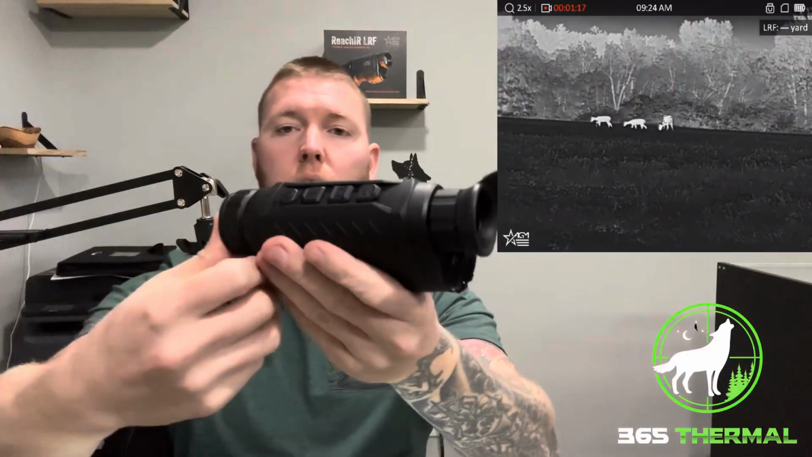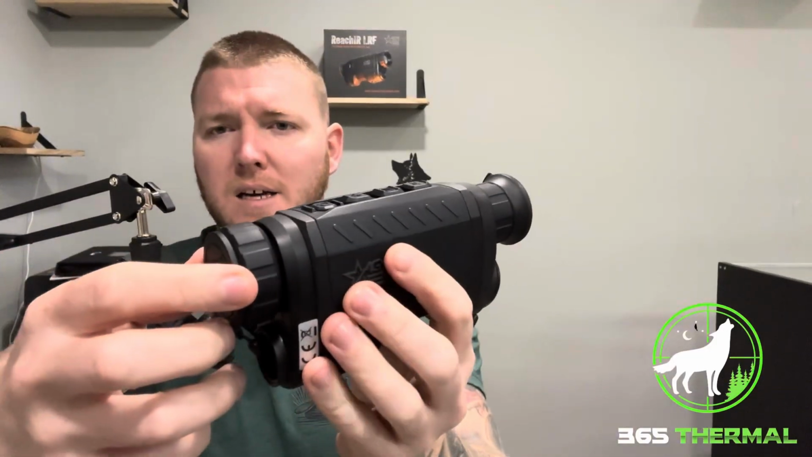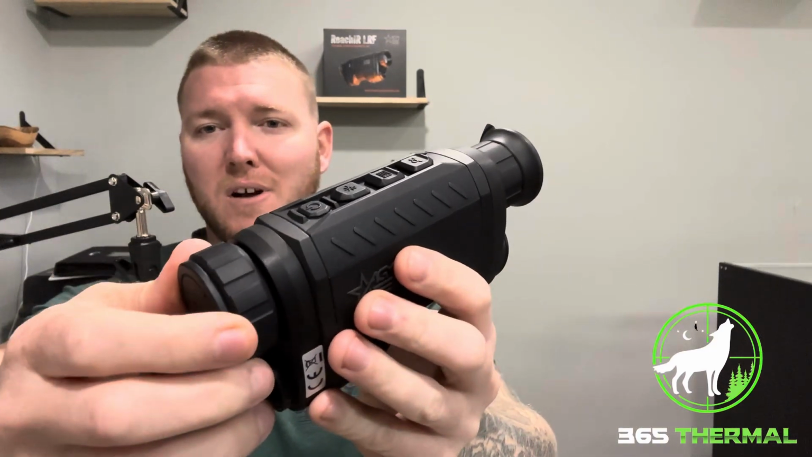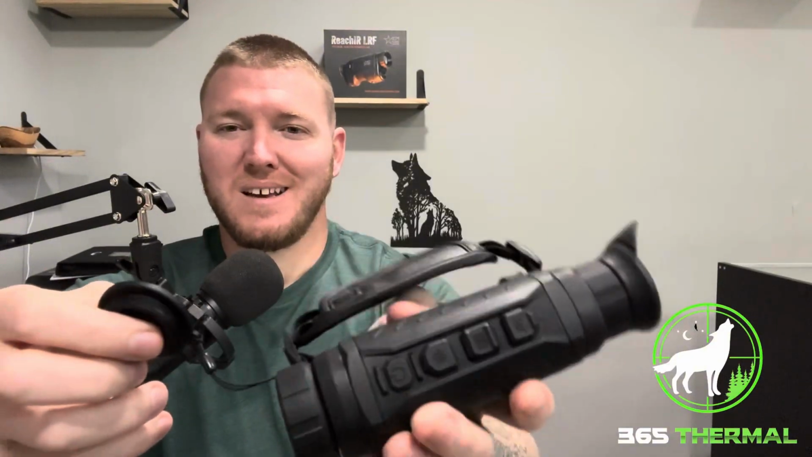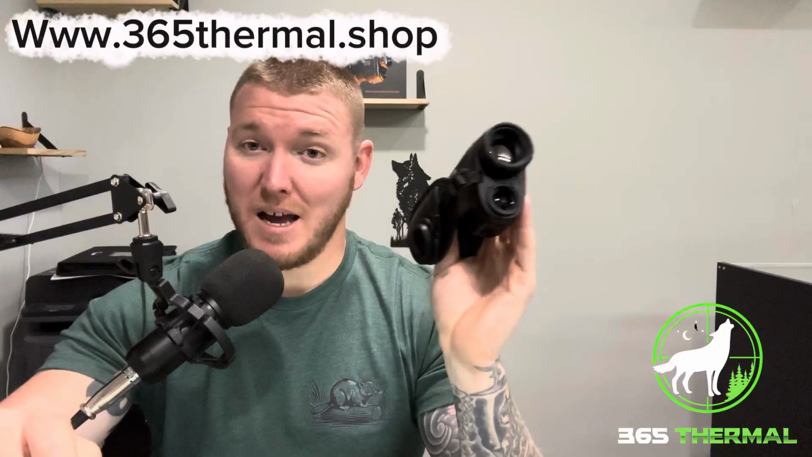As I have said, the AGM LRF 25-384, as it says right there, has the 25 millimeter objective lens. That also coincides with the 2.5 base mag. That is pure coincidence. The other ones do not have the same base mag. It does not have a 5x base mag on the 50. Pure coincidence on that, but I thought I'd throw that out there while I was talking about it.